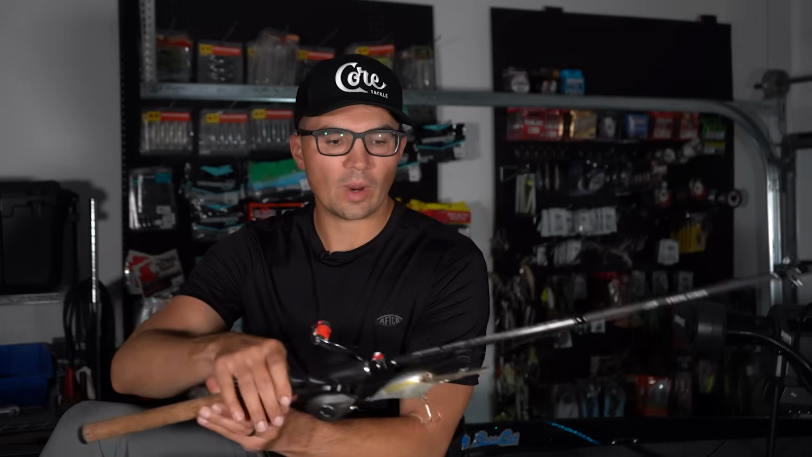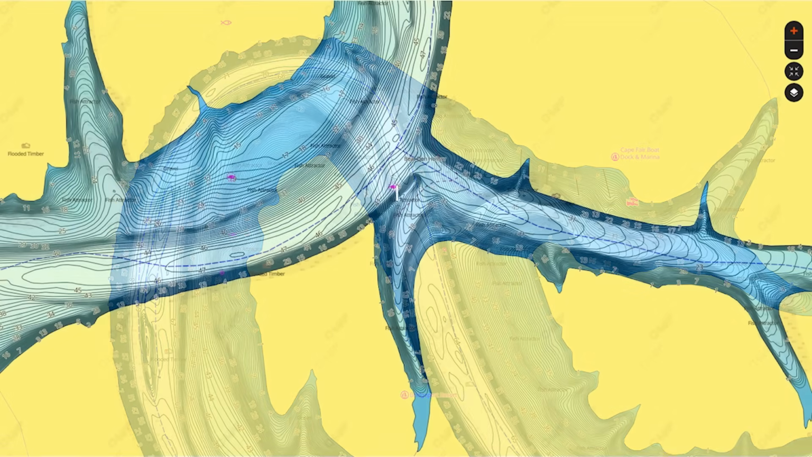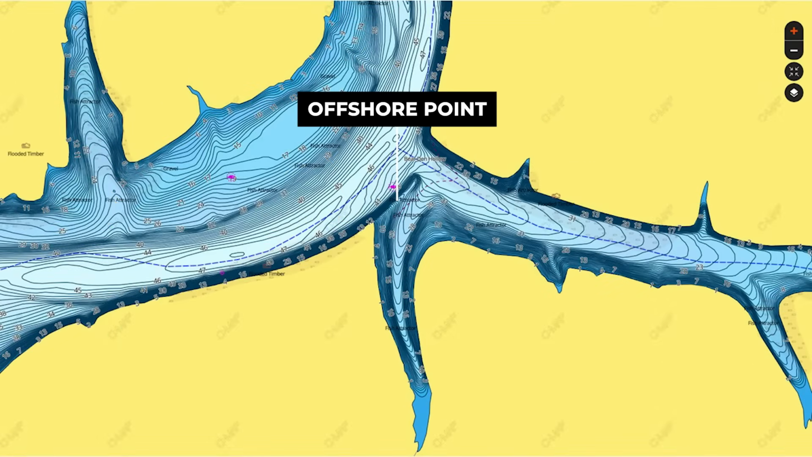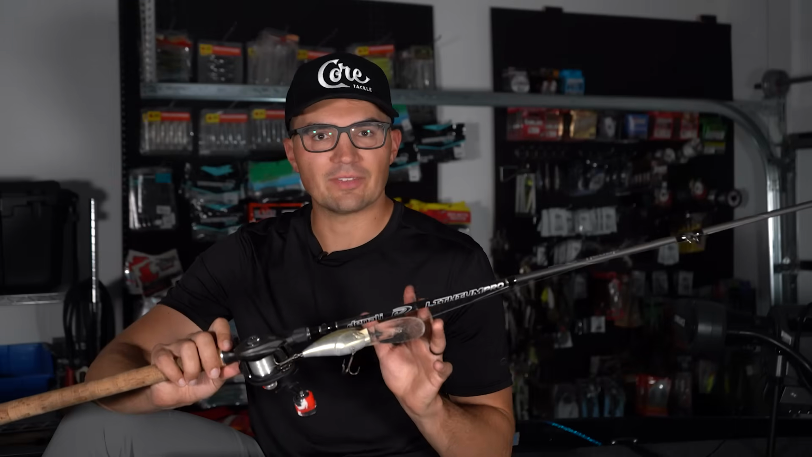I may have to try a bunch of different strategies to put 5 in the boat, but to start off, my game plan is to crank some main lake points that are close to the main river channel. There are a few points and a few of these drop-offs that I've caught fish on this time of year, August, September, October, up the James River in years past, and my go-to bait has been a deep diving crankbait.